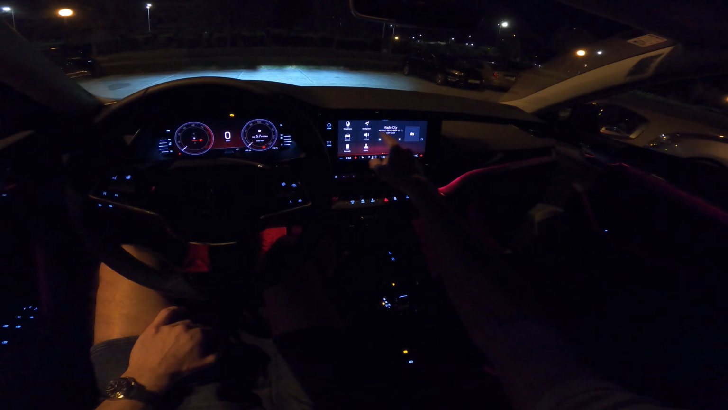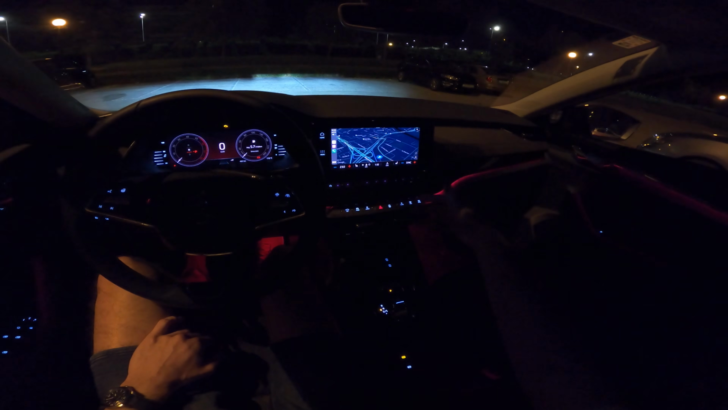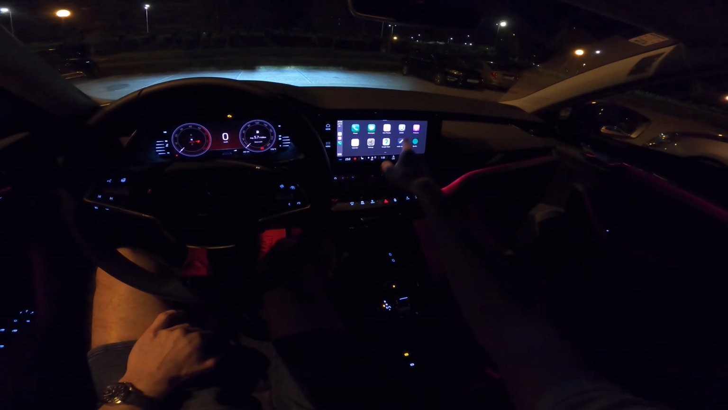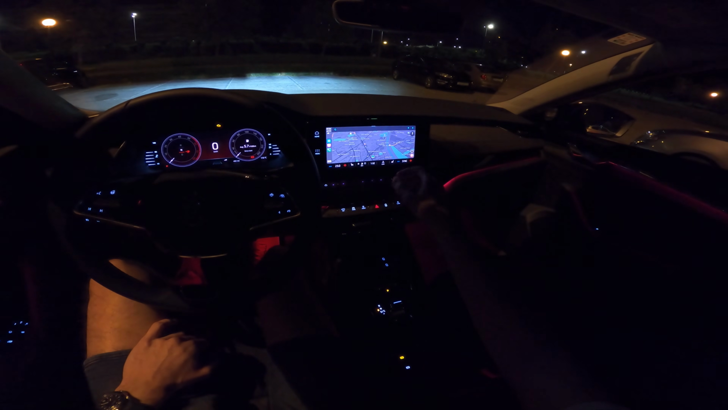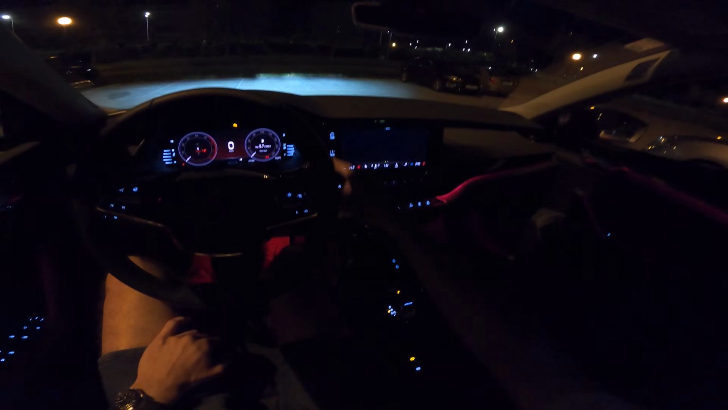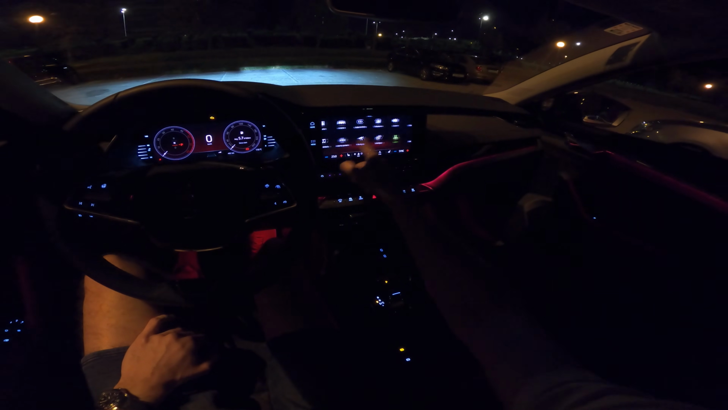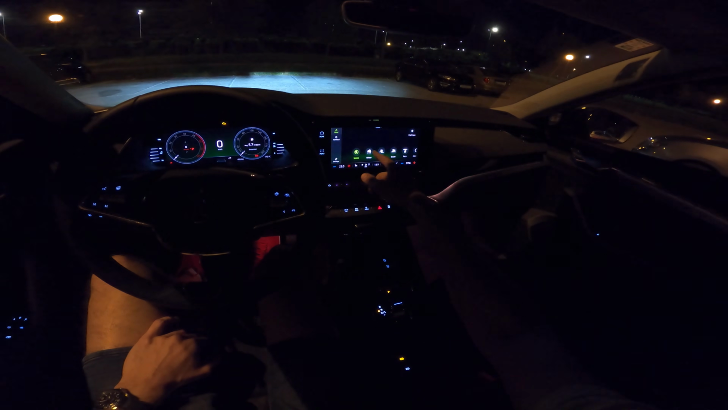And just to show you, Apple CarPlay is standard and Android Auto. This is like Google Maps. And then if I come back, I can also show you the Waze. Very responsive screen, good graphics. Both screens have sharp graphics. So this is very cool and nice. And just before we leave this, just to show you the colors, you have this.